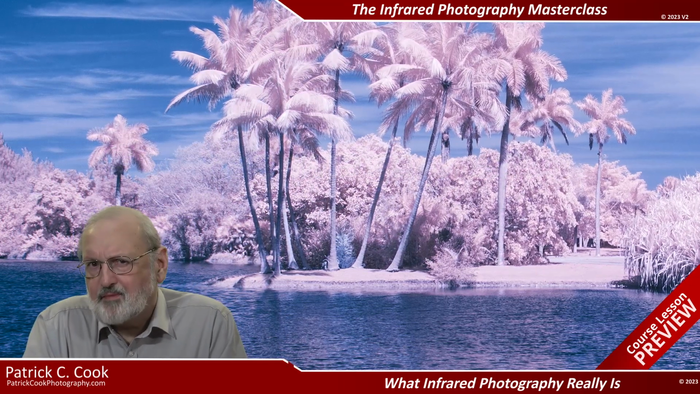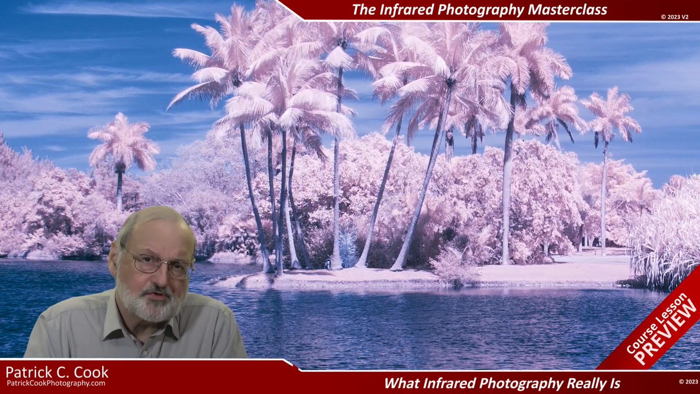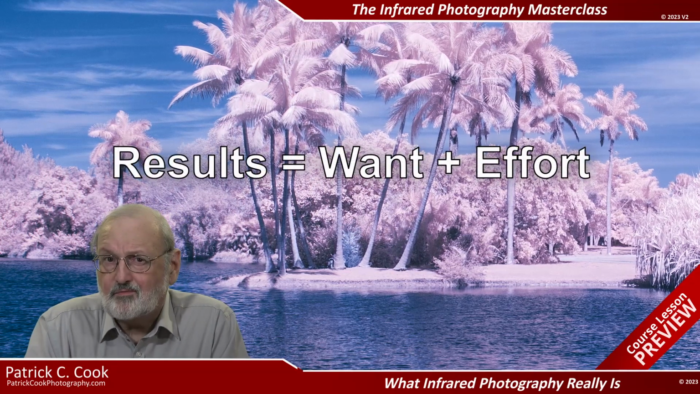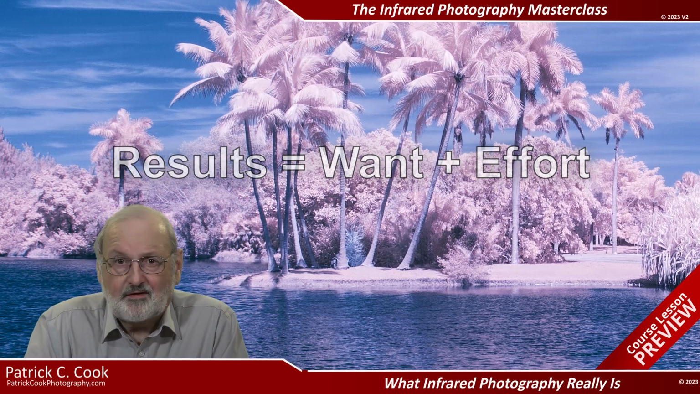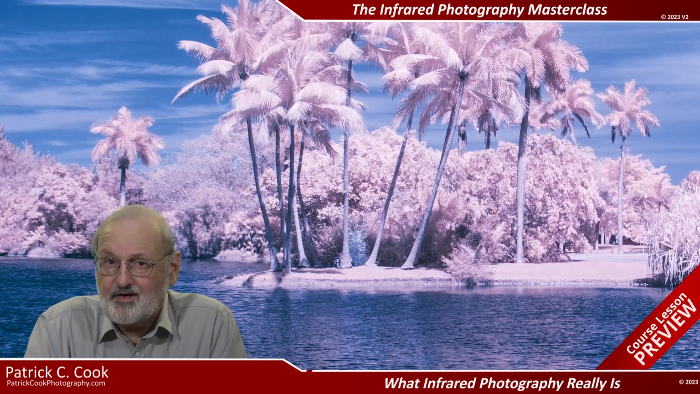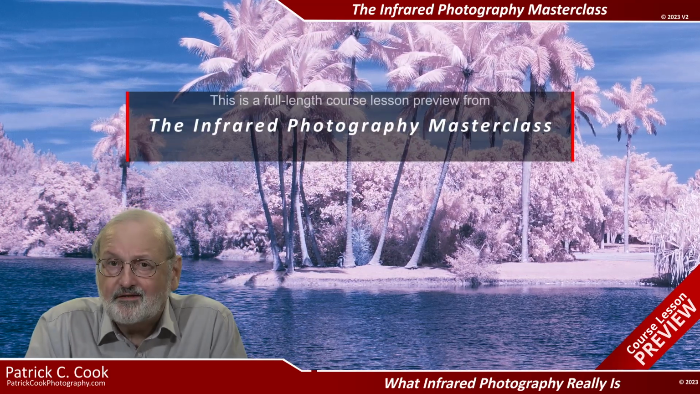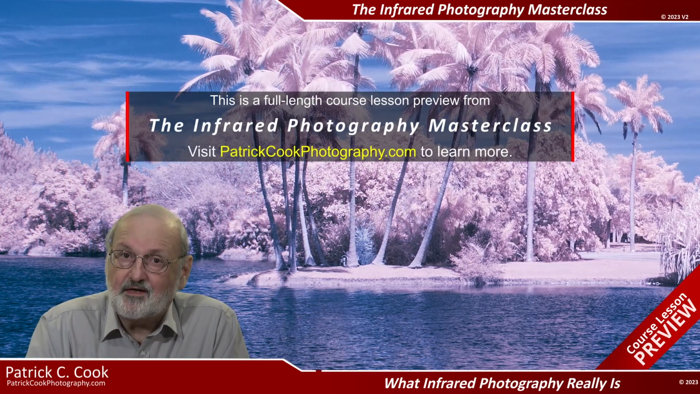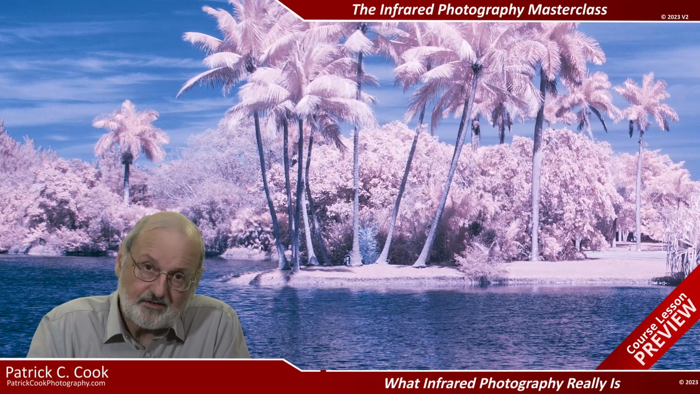The interesting thing about infrared photography is that it is a highly personal endeavor. Your results depend upon what you want from it and the effort you put into it. I can tell you from experience that the more photographs you take in the radiation spectrum that humans can't see, the better you become at photographing in the visible spectrum that humans can see.